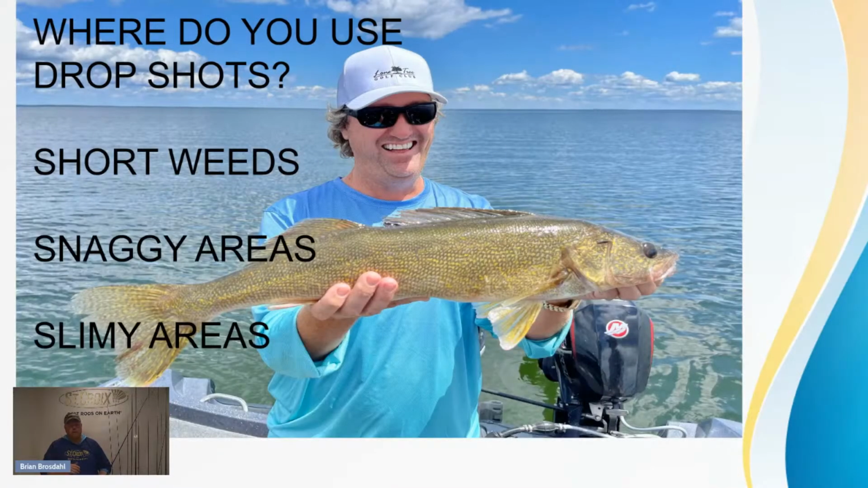So where do you use drop shots? Pretty much anywhere, but there are places that they work way better. For instance, in this photo here, we're fishing in 10 feet of water, and the fish are 5 feet off the bottom. You can almost see them. You can see little ghosts out there. And so short weeds are good places to use them, snaggy areas, slimy areas.